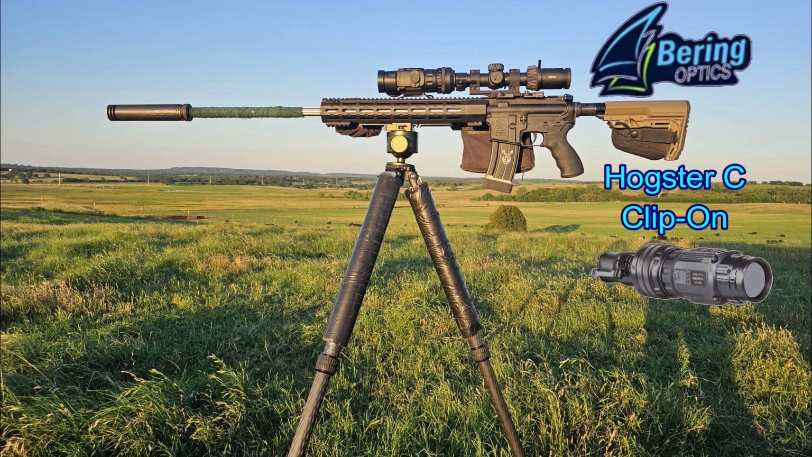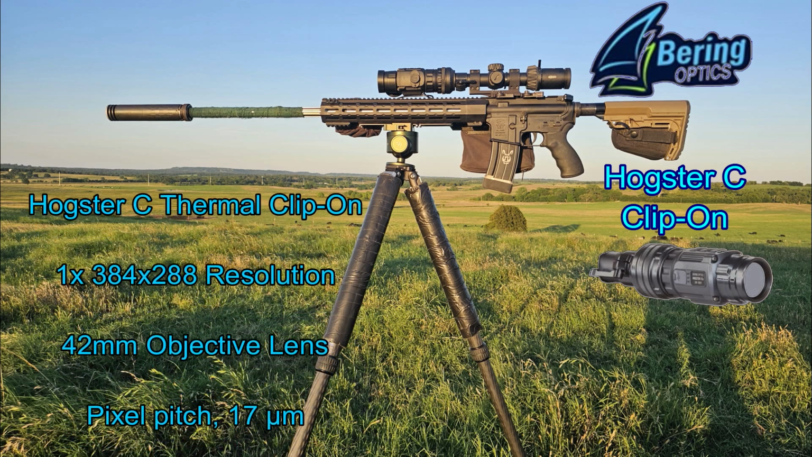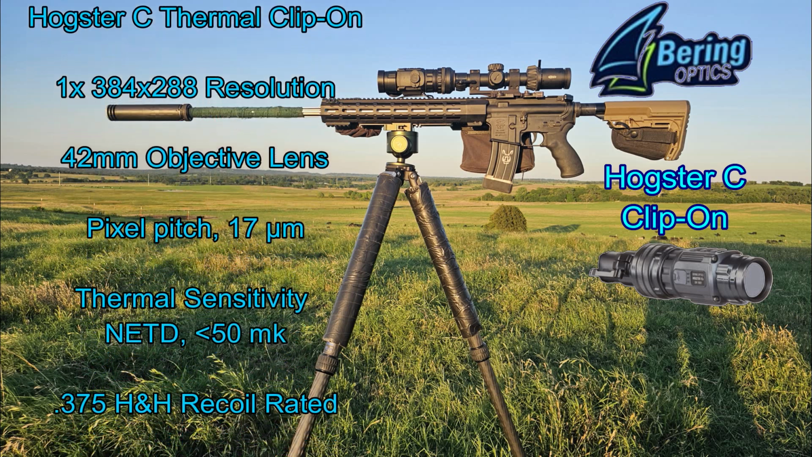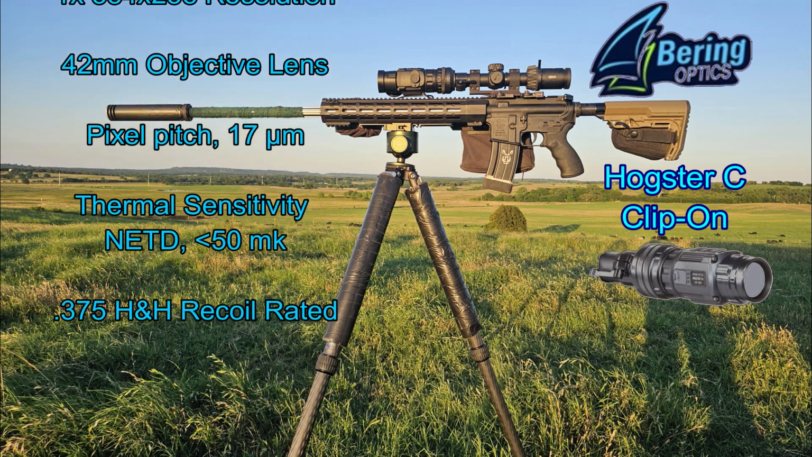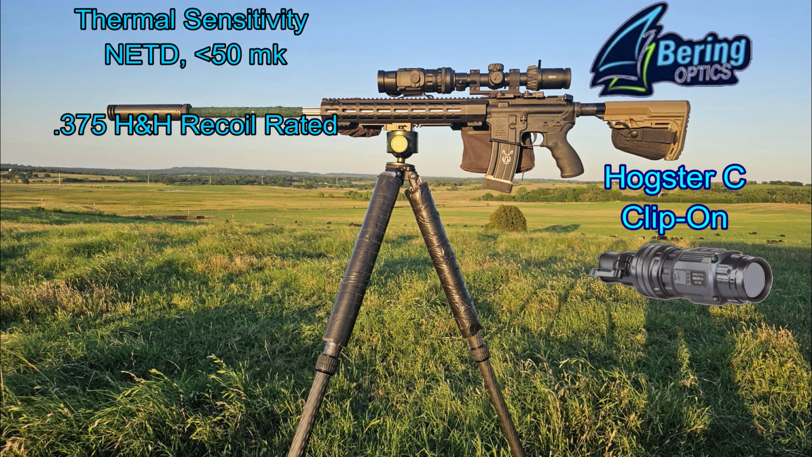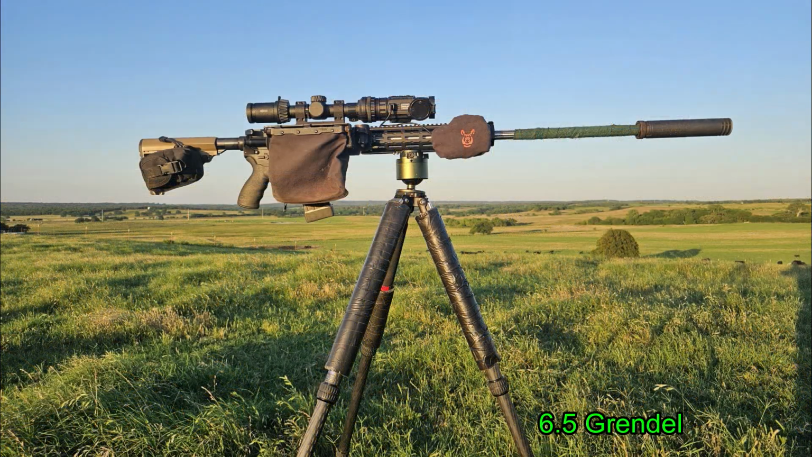Tonight I'm going to be shooting the Bering Optics Hogster-C thermal clip-on sight. It just clips on to the front of your daylight optic. This is a 1x 34 resolution sight. It comes with a 42mm objective lens, 17 micron pixel pitch, with a thermal sensitivity, NETD, of less than 50 mK, and recoil tolerance is substantial at 375 H&H.